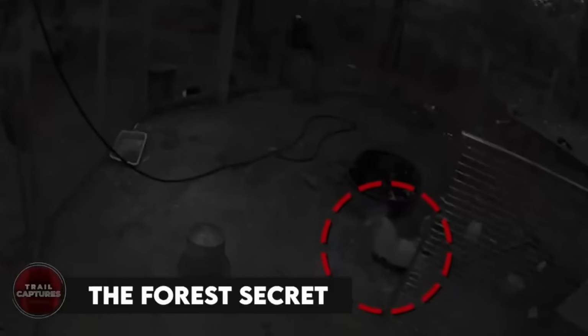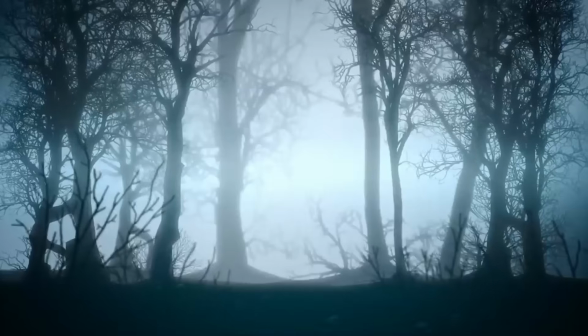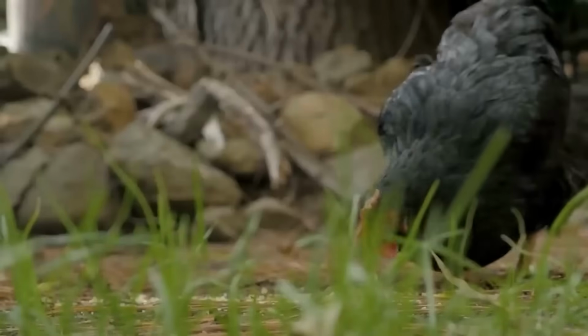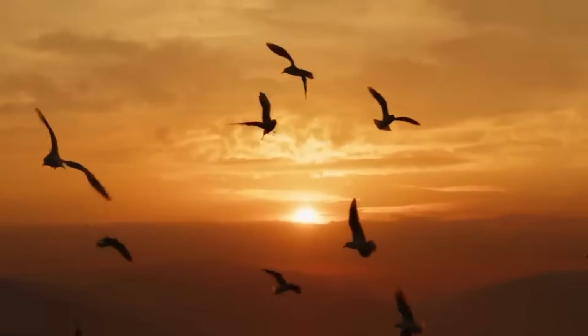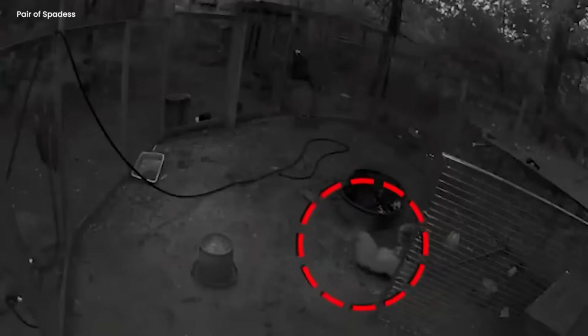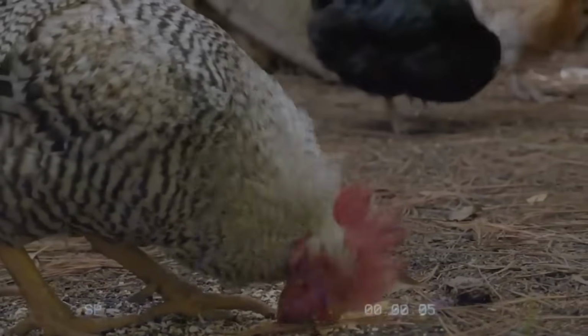The forest secret. In a quiet and peaceful forest, far down from the noise and rush of people, a secret problem was affecting the safety of some hens living there. Something dangerous was sneaking in the dark, putting the hens in danger. The forest had always been a safe place for these birds, but one by one they were fading without anyone knowing why. To protect the hens, someone who looked out for them decided to take action.